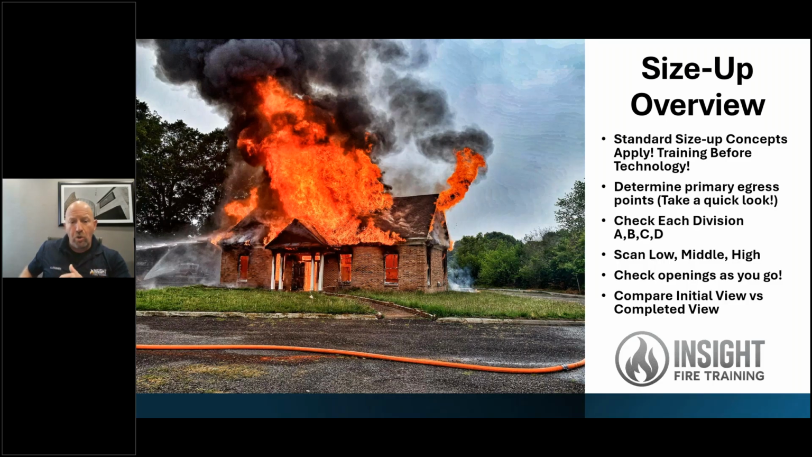They miss thermal cues. Building thermographers or thermologists, they size a building up or scan it from bottom to top. They start from the rim joist and work their way up. They're looking for the coldest area to the hottest area and looking for that contrast and potentially seeing leaks where the problem even started. As we're walking around, as I mentioned earlier, we're going to check openings as we go.